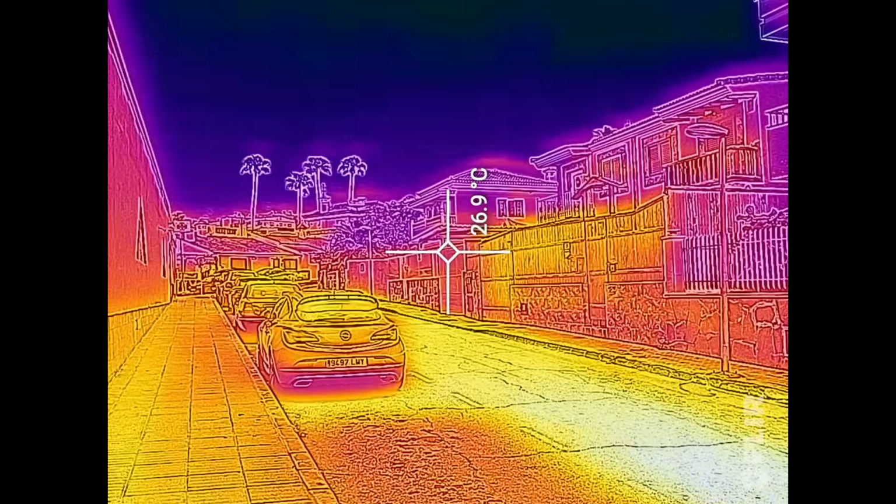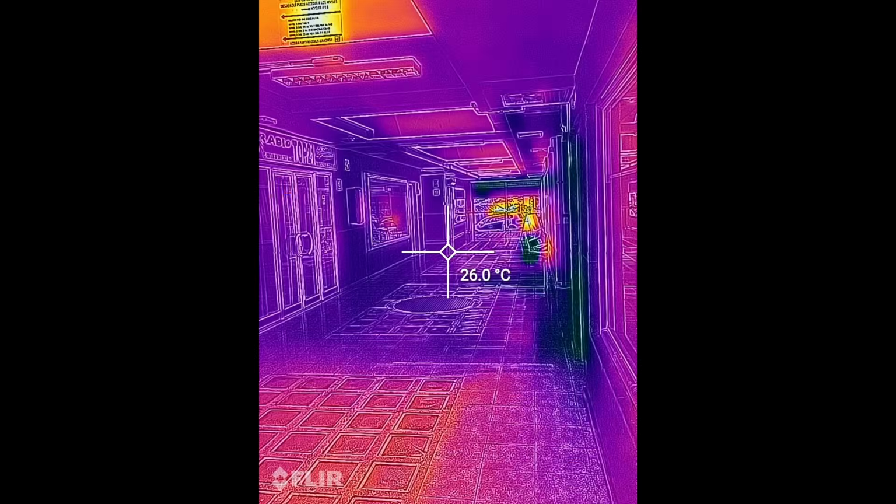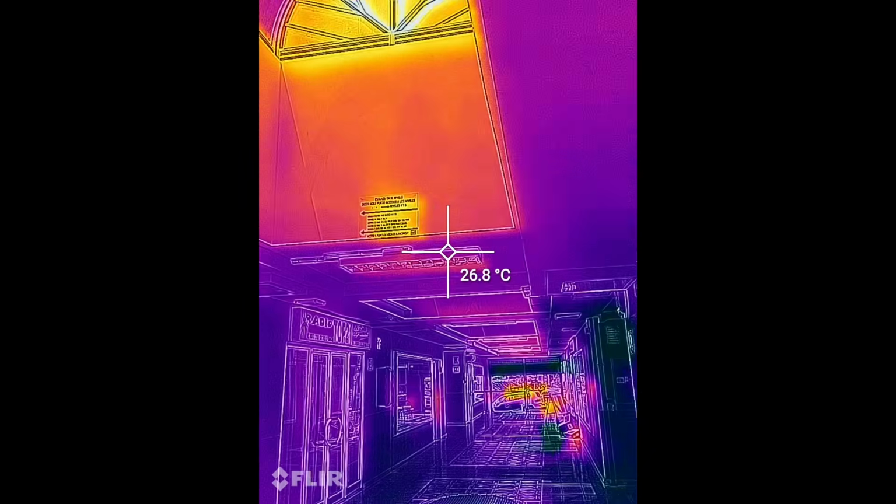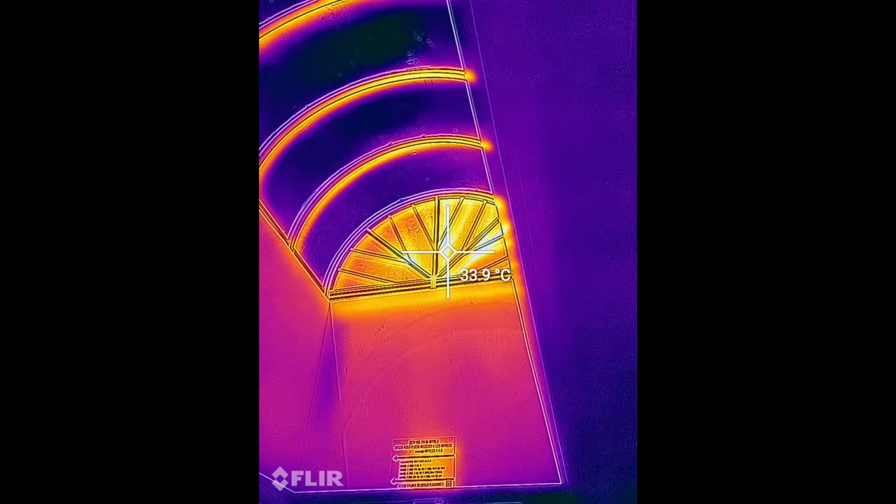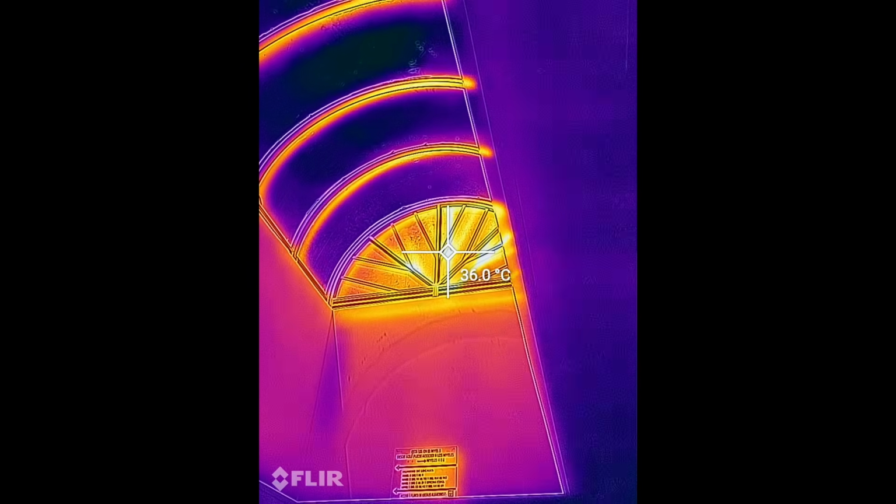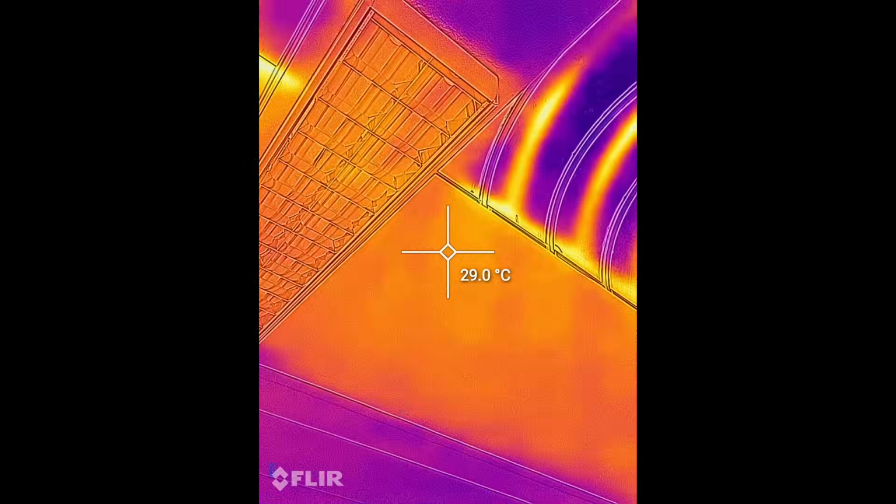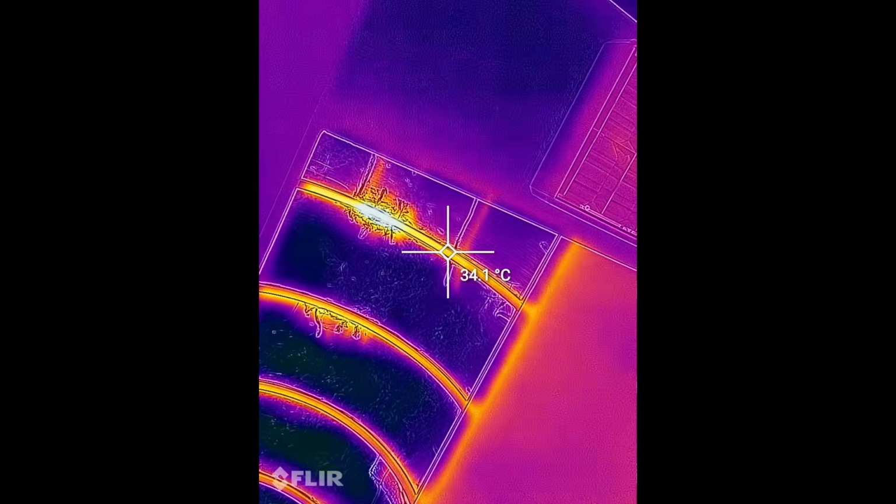Now let's have a look at something close, like a PCB. I'm back in the corridor of the shopping centre. The sun is up over here, so this is one of the windows. You can see the temperature up there, 35, 36. Okay, the sun is more in that direction.